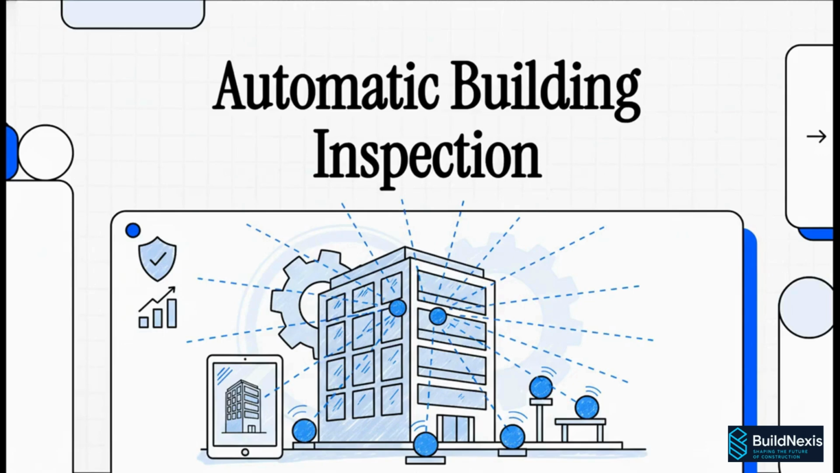Let's talk about the buildings we're in every single day. Our offices, our homes, our schools. We're going to dive into a new technology that's completely revolutionizing how we make sure those places are safe. This is all about automatic building inspection.